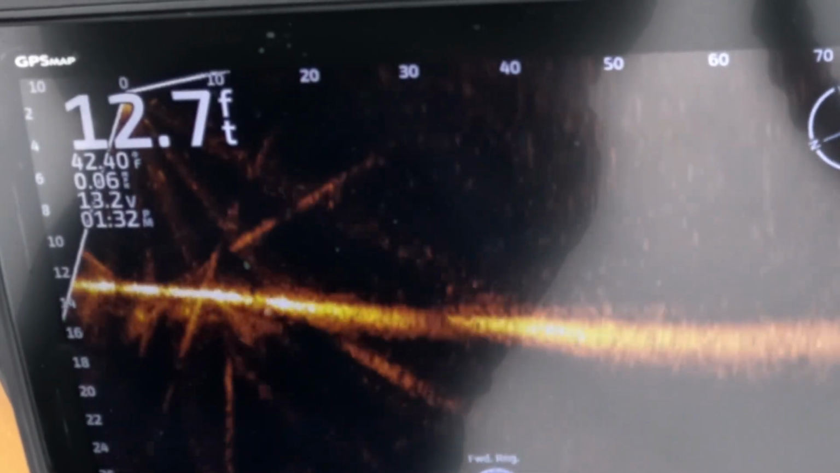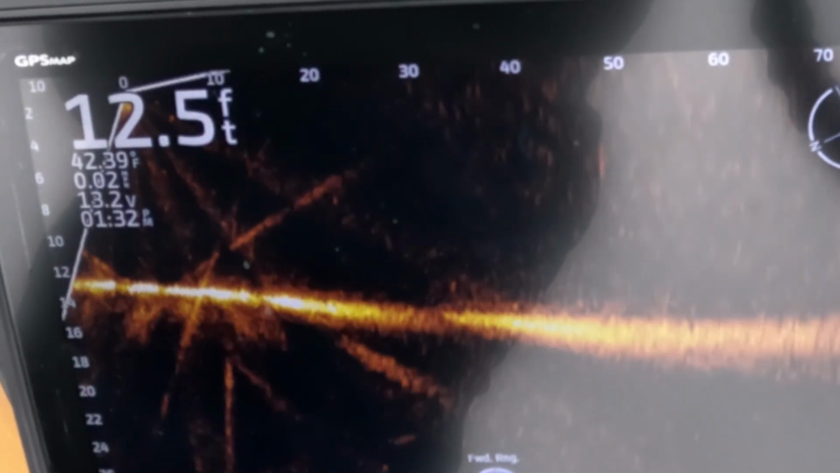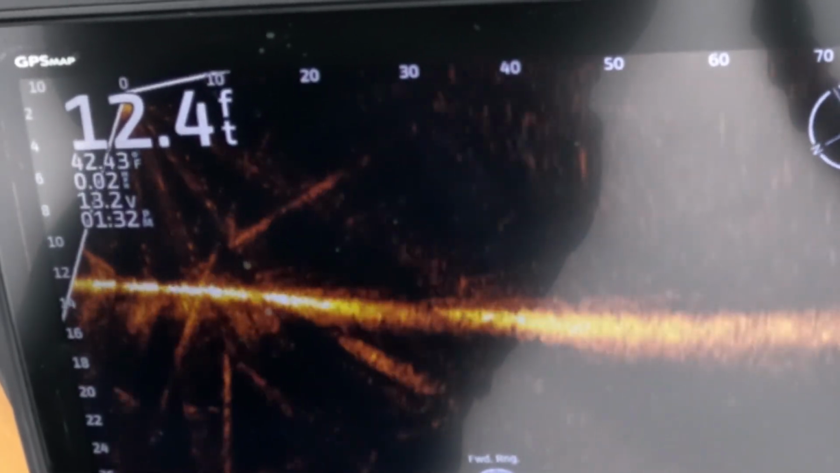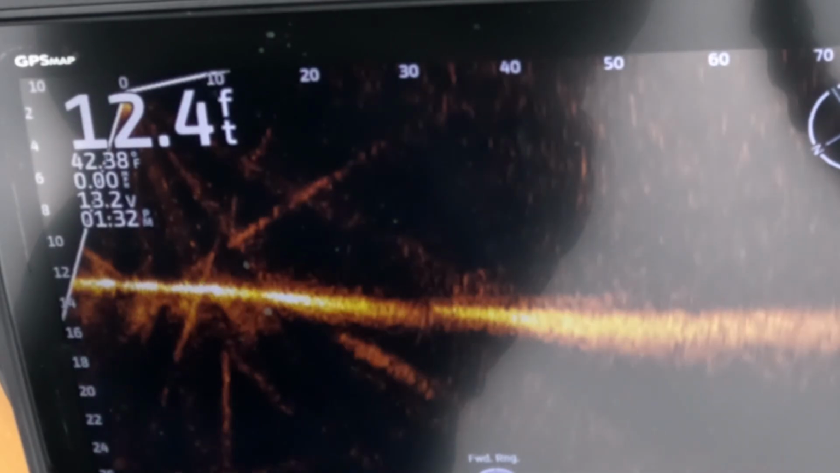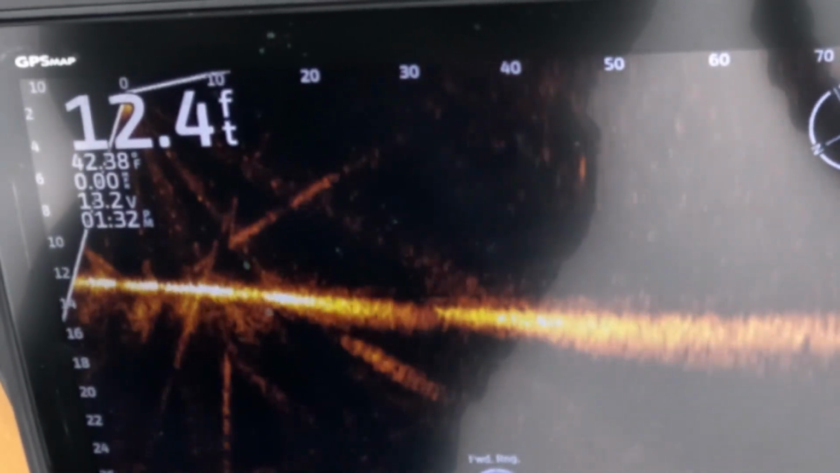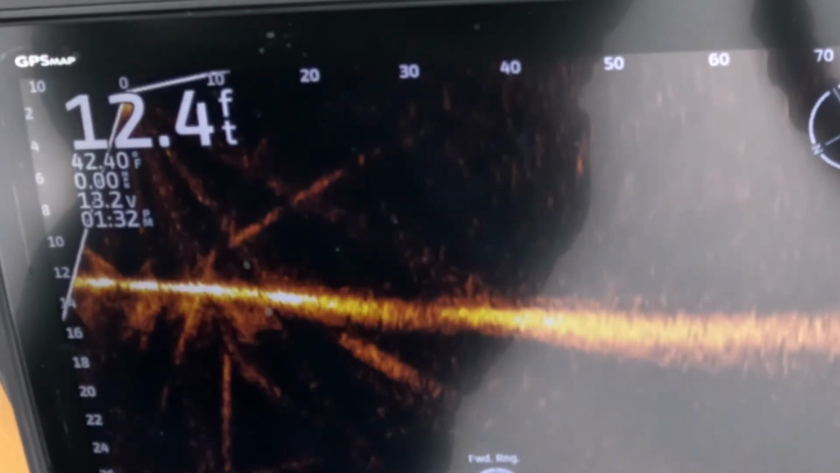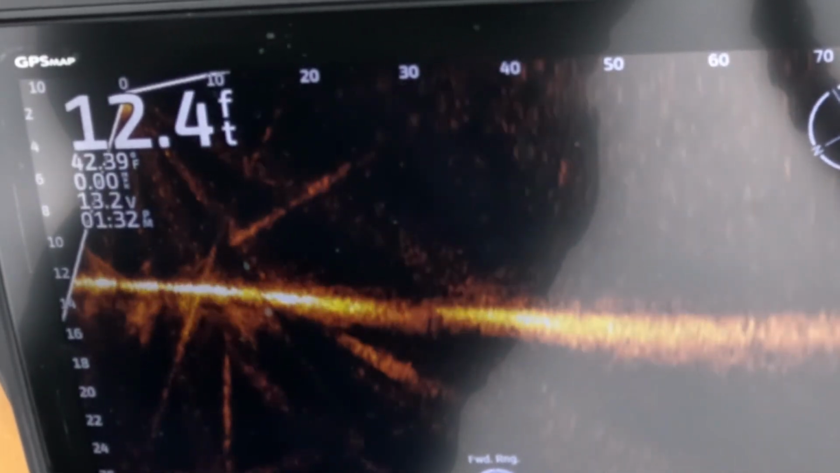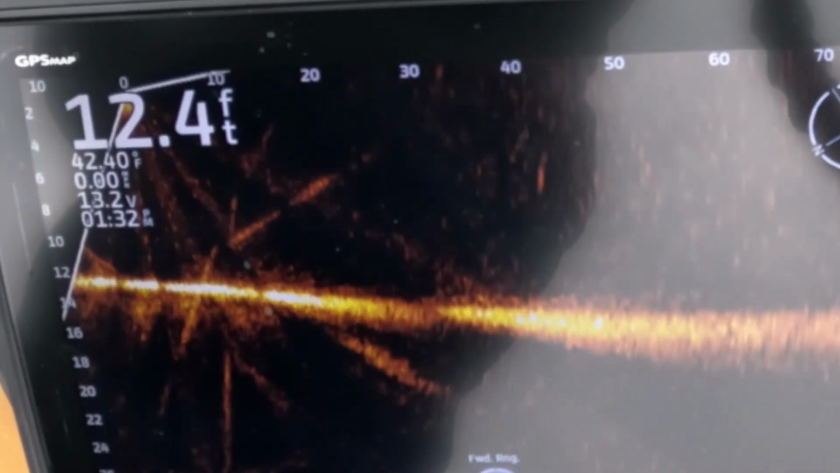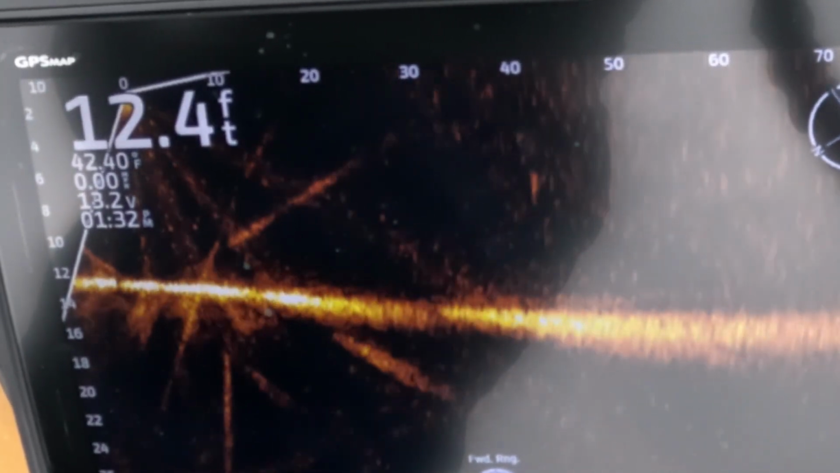See it right there. And it's staying down there around 6 foot as well. So it's doing what it's supposed to. The thing about the Megabass is it suspends pretty well right out of the box. So we're hovering right there in that 6. It may be down there about 7 now, as that fluorocarbon sinks a little bit.